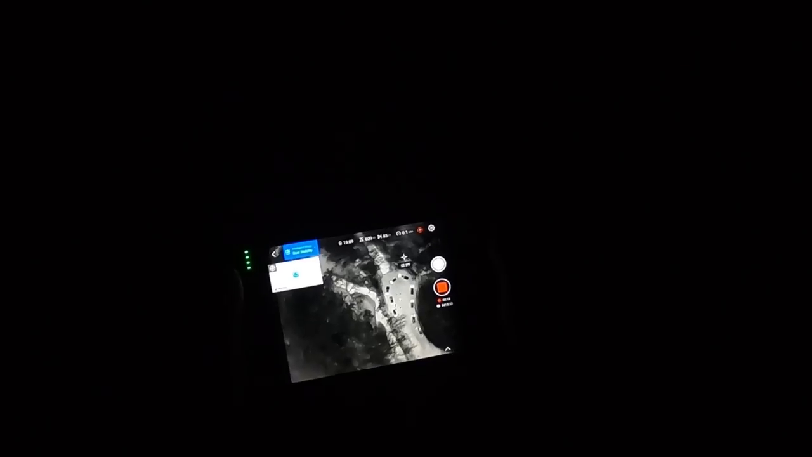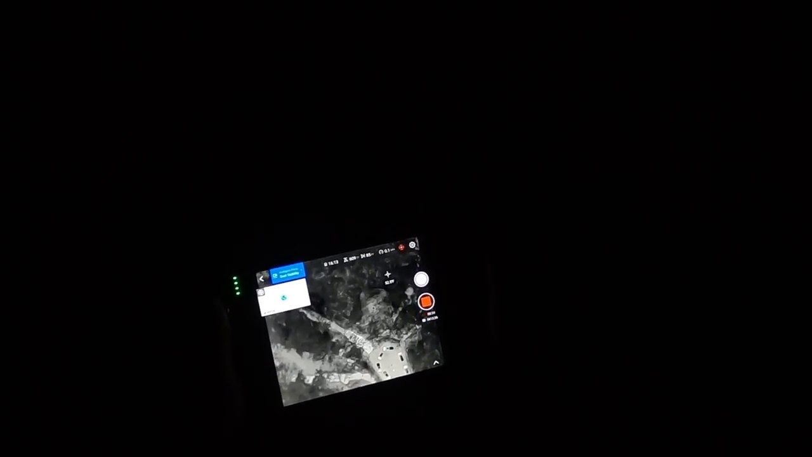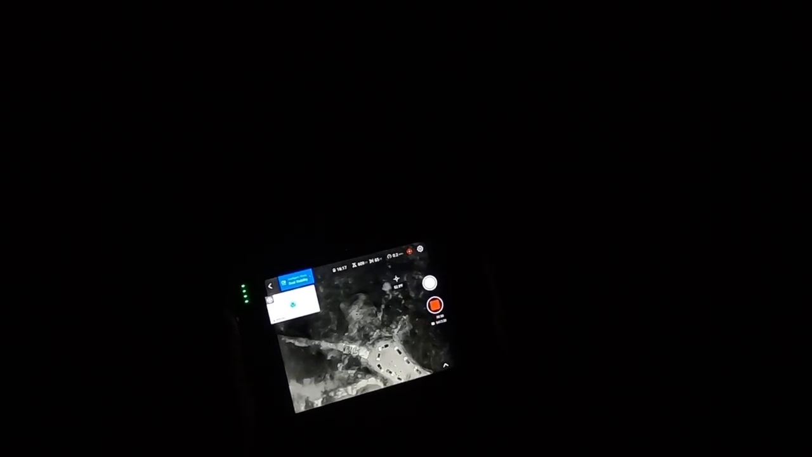Well, I can see all the cars. So I need to peer up. I'm just going to scan in a circle. What do you think that is? About 50 yards out, as far as we can see it from the cars. No, 50, maybe 75. So I'm just going to do a circle sweep and look for any heat signatures out.